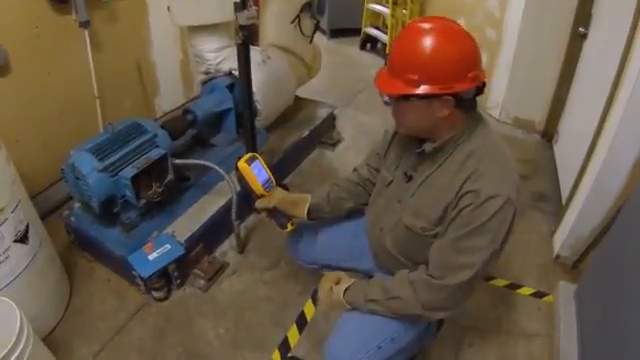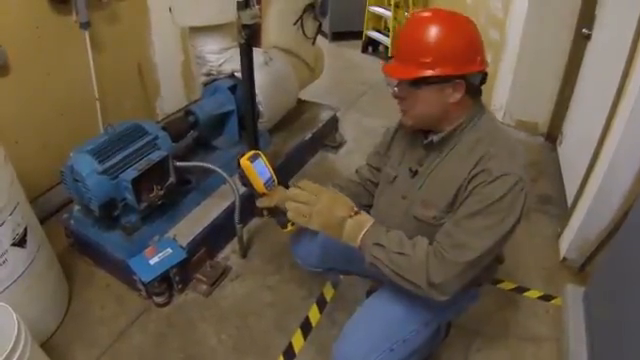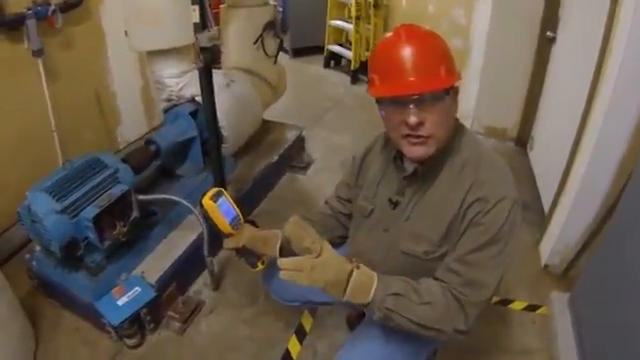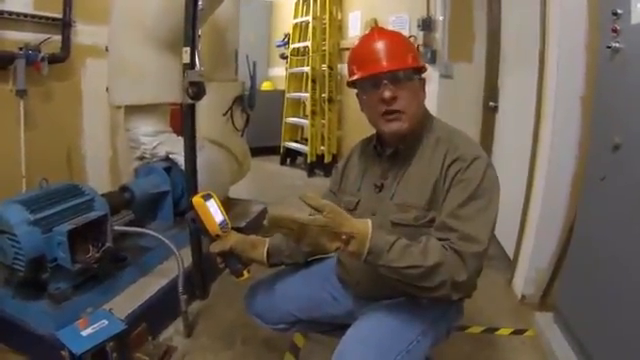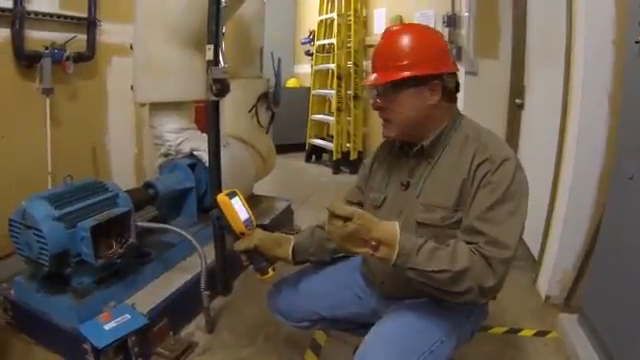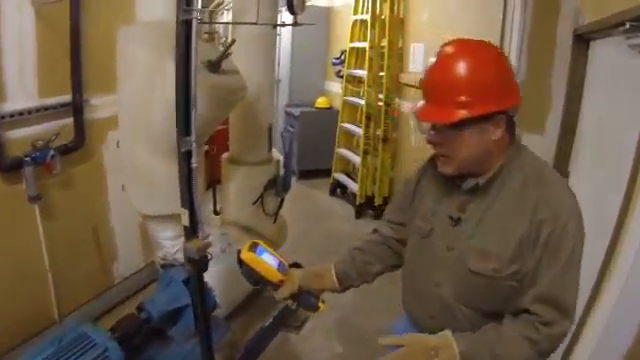I'm also looking to see if there's any overload situation on any of the lines. I'm not seeing anything there. You know, a single phasing motor may be operational and may be working, but you're going to see two of the phases significantly warmer than the one that was shut out, okay? It'll be a lot cooler, and that motor will start overheating. It will actually draw more power just to try to keep running. So definitely look out for things like that. No issues there.